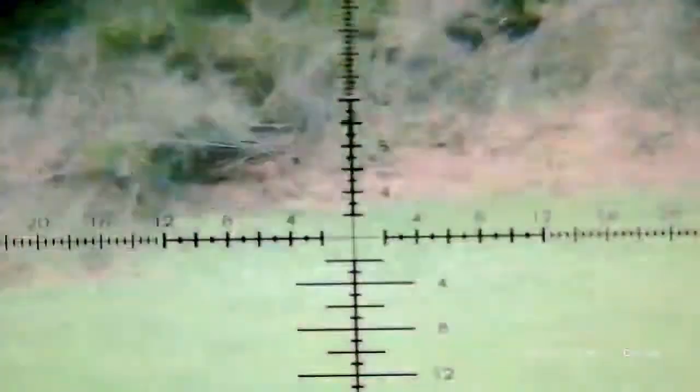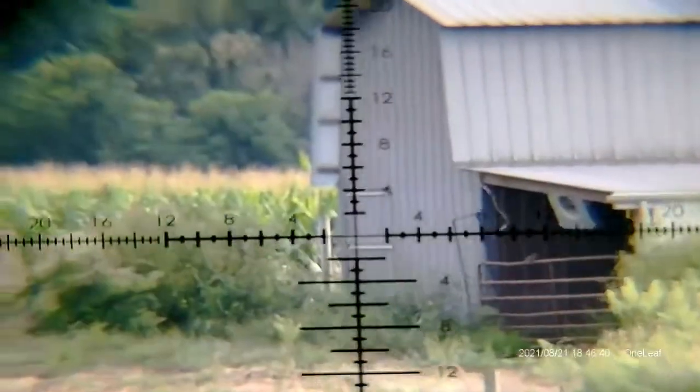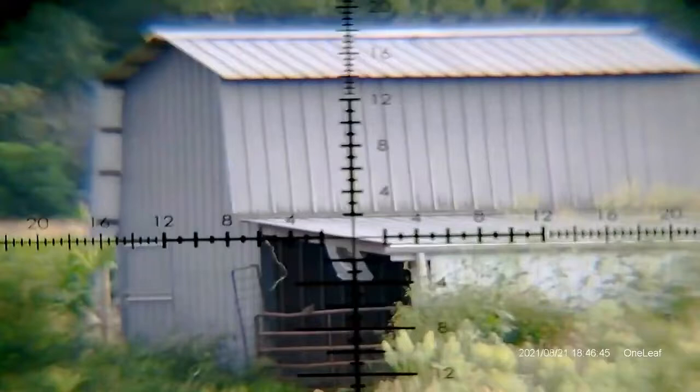Bring it back out tonight and look at some stuff. This barn over here is about 115 yards away, and I'll make sure and shine these again tonight.